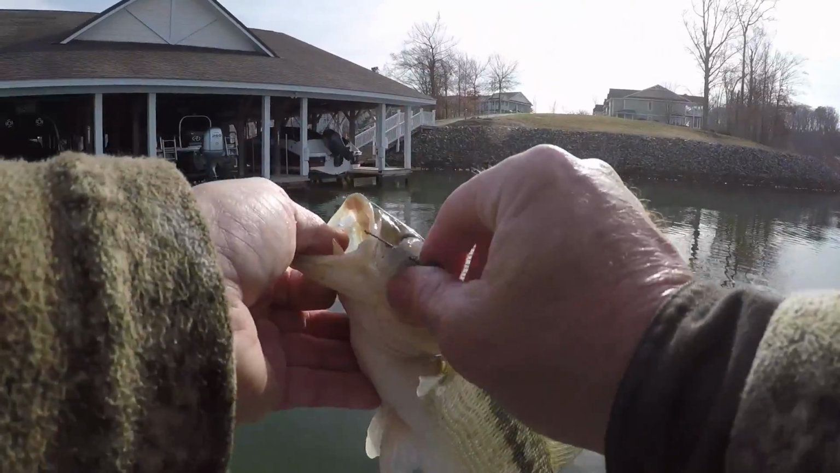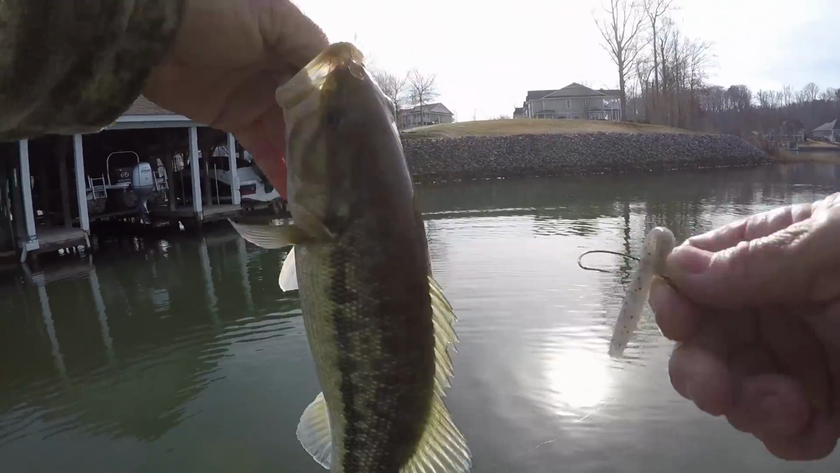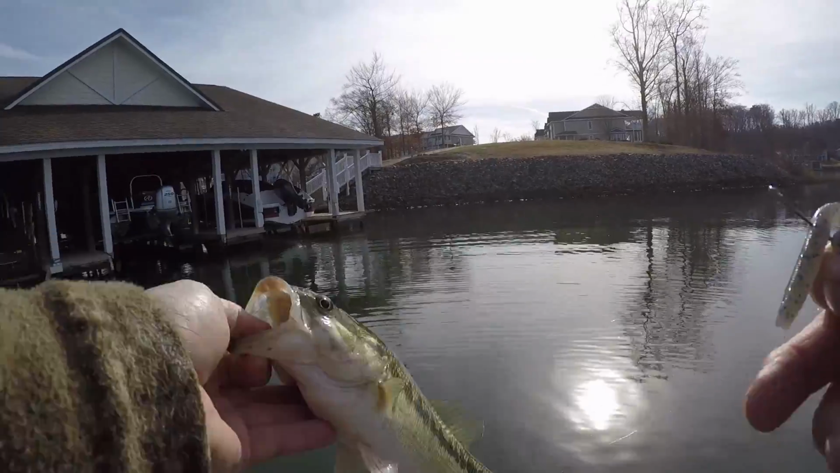These spotted bass fight hard. He is thick. Look at that. Great dude. Ain't he thick? He's probably 13 and a half.